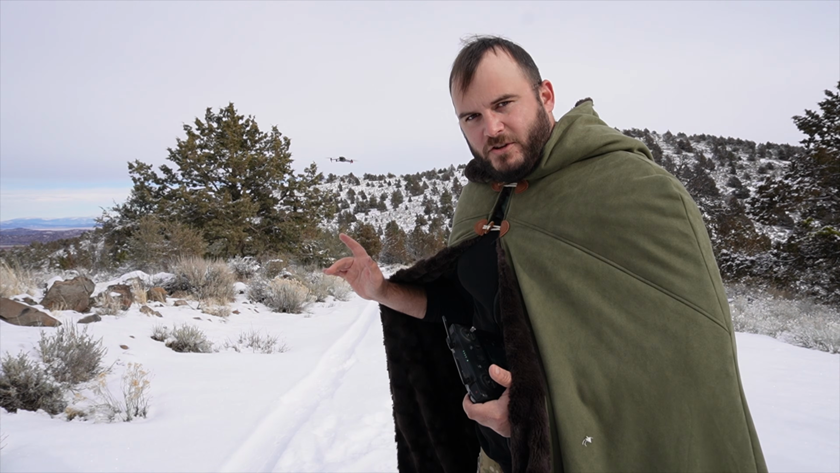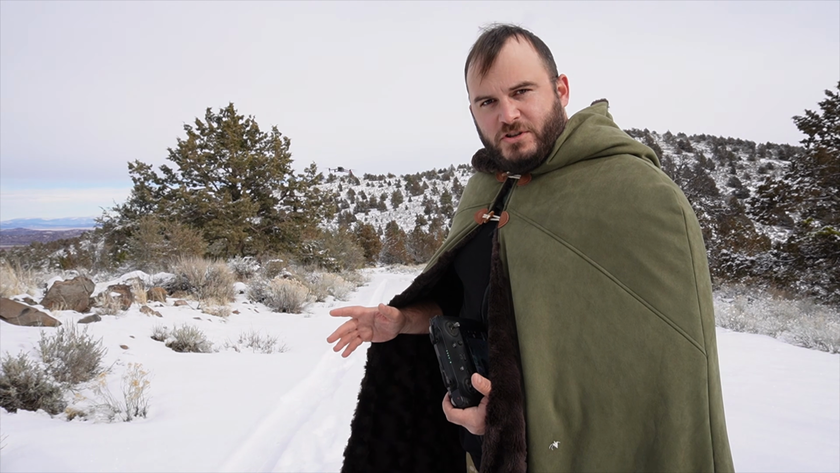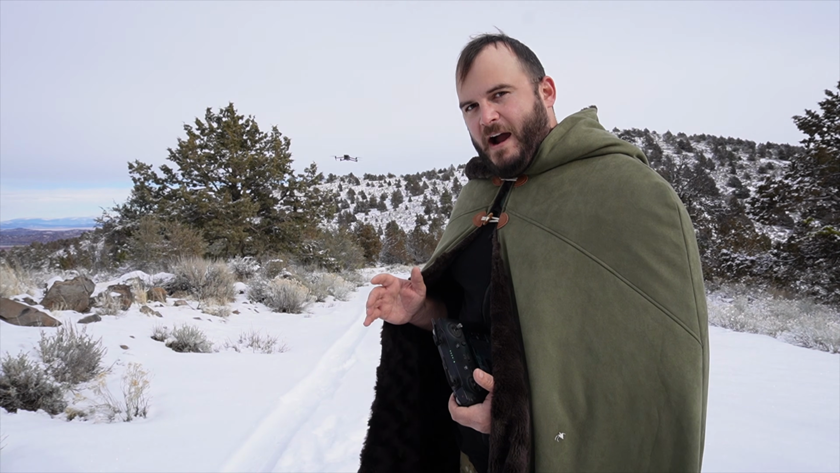All right, got the drone in the air. Similar to all of our thermal breakdowns, I'm just going to be going out here and filming all the footage today, and then afterwards, when I'm editing all these videos, that's when we'll be doing our analysis and seeing how well we can find us in this photo.